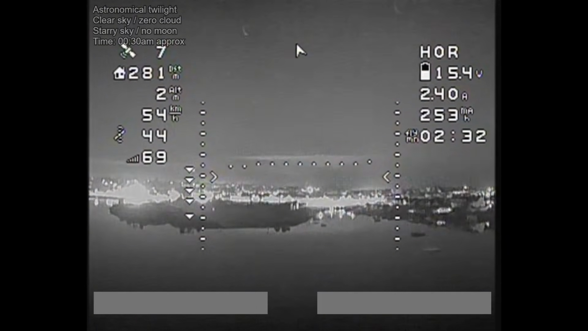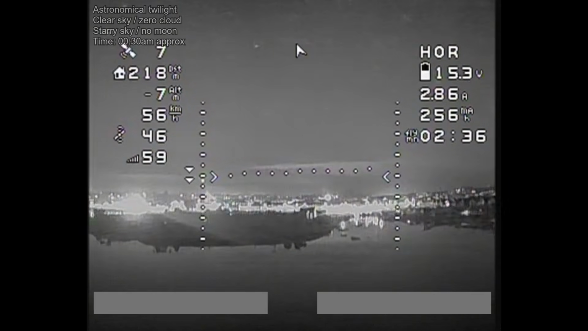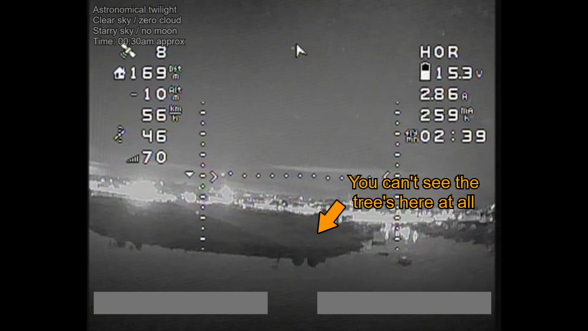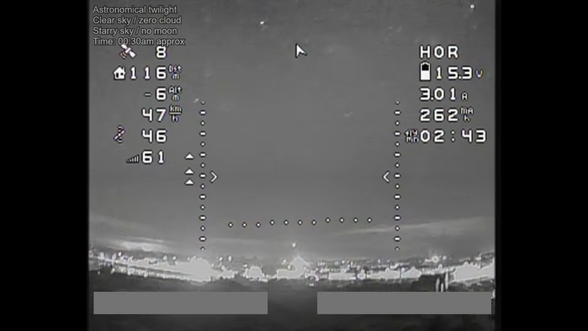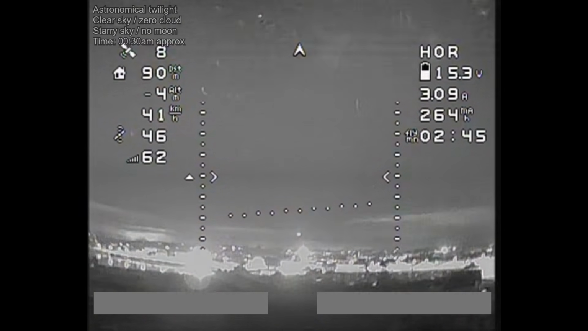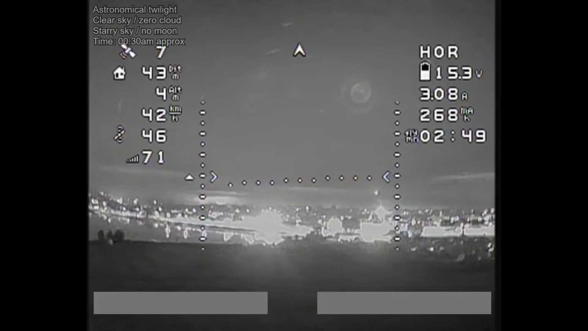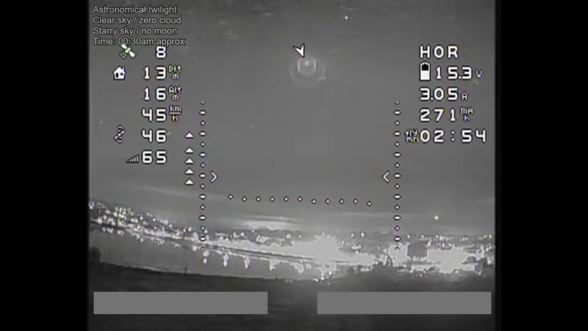As you can see here, as I fly over the ground, it is now appearing very, very dark, and it's very hard to make out details such as trees or any terrain features. I think it's basically because the camera wasn't receiving much light from the sky to illuminate the ground. So the ground was appearing very dark. And then with all of the city lights around, that was messing up the exposure and the wide dynamic range a little bit.